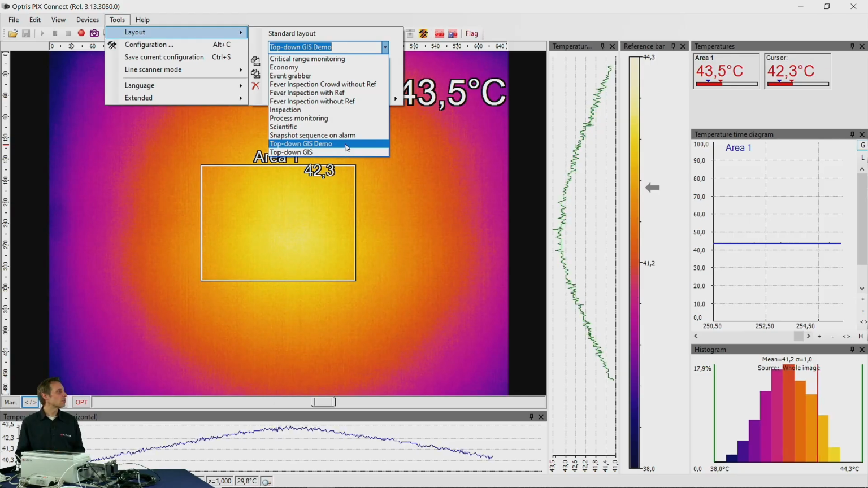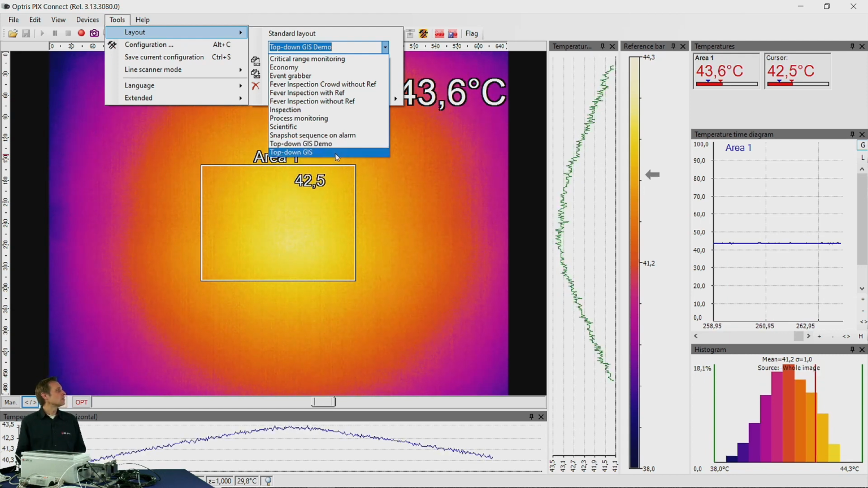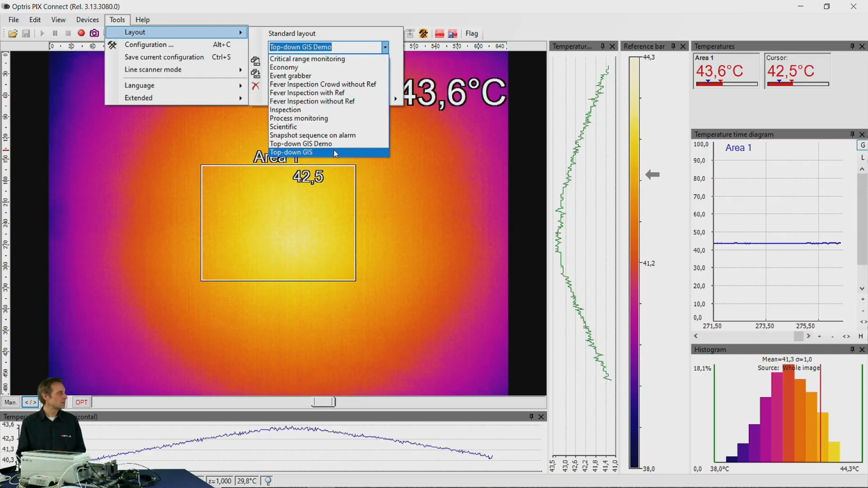So you can show with the demo system a temperature range of -20 to 100 degrees C. With the standard top-down glass inspection system layout, you will have the right glass temperatures, in the temperature range from 150 to 900 degrees C.